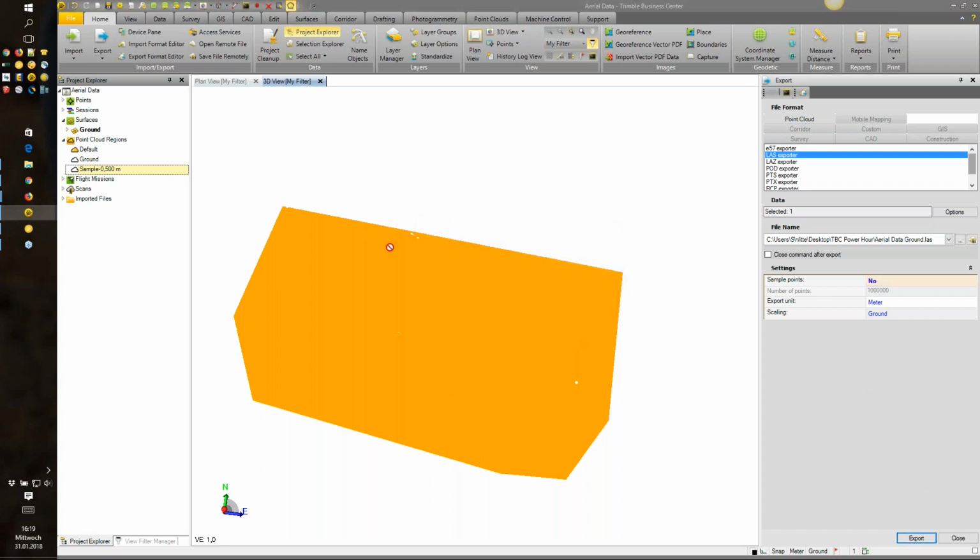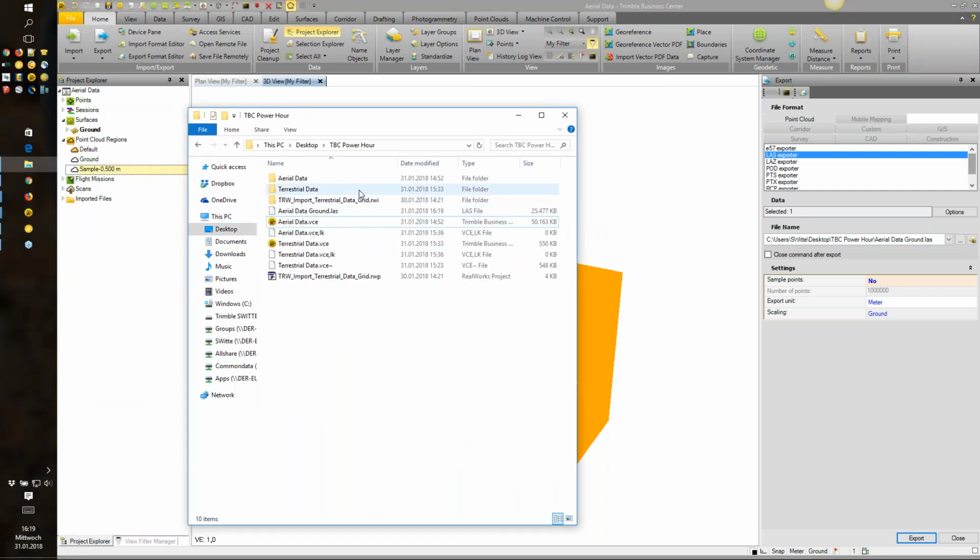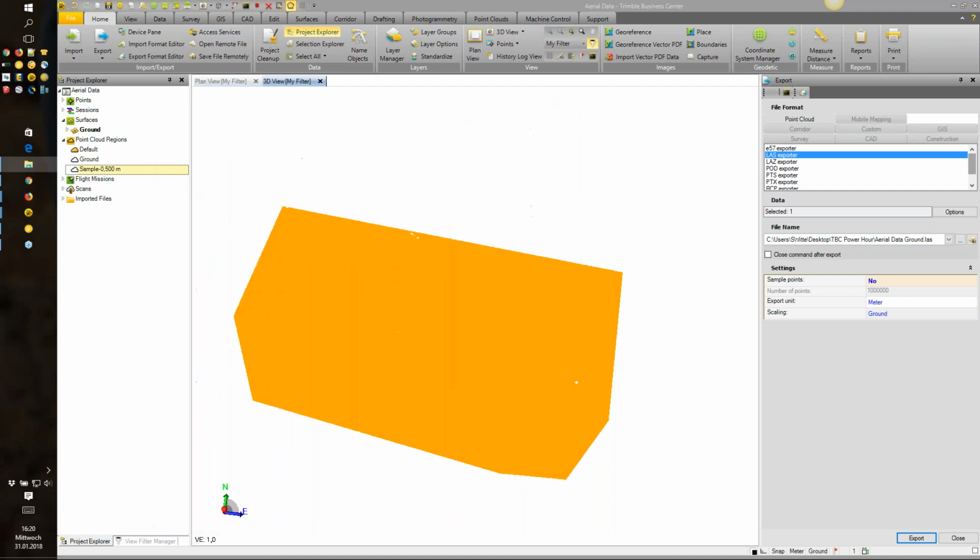And this will be exporting an LS file. When we take a look at the data, we will find it over here, and it's listed over here. So 25 megabytes, so it's not that huge. That's fine. So yeah, these are the options in